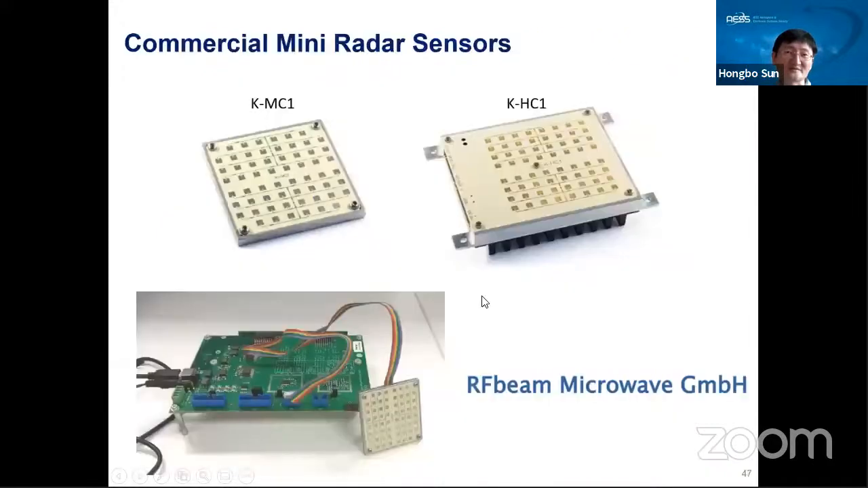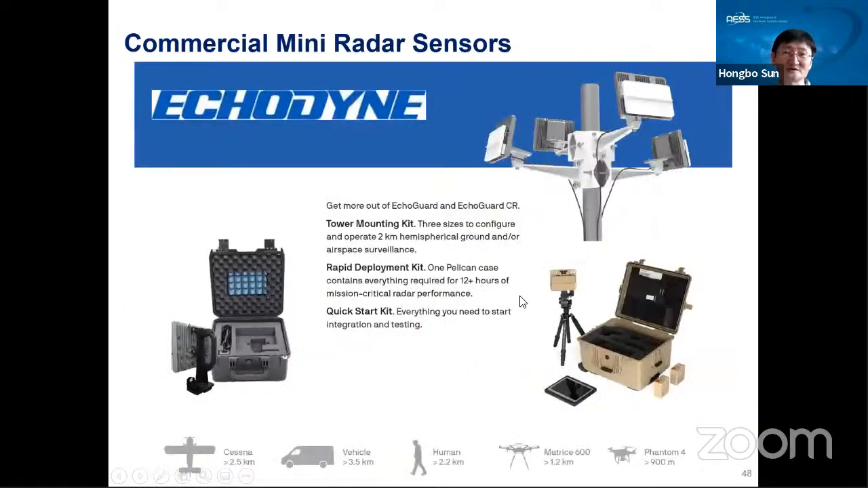Actually, in the market, there are already some very small and very cheap radar sensors. For example, I will show an example. This is from RFB, a company from Switzerland. This is a very small module. Even with this small module, you can detect a drone at maybe a few hundred meters.